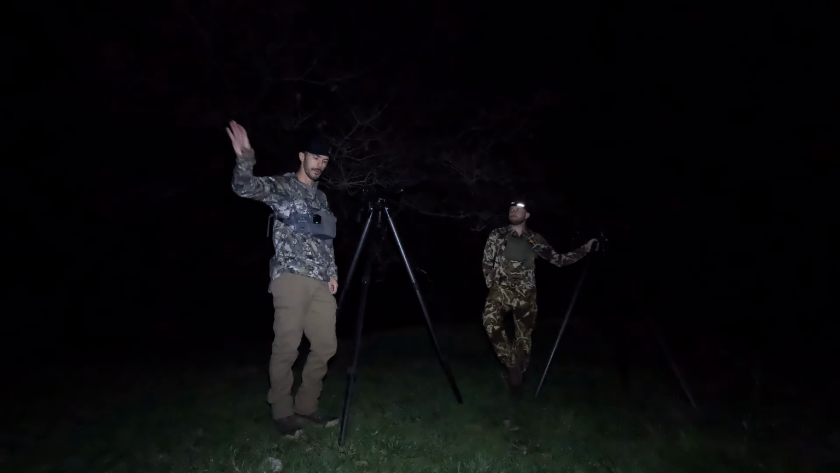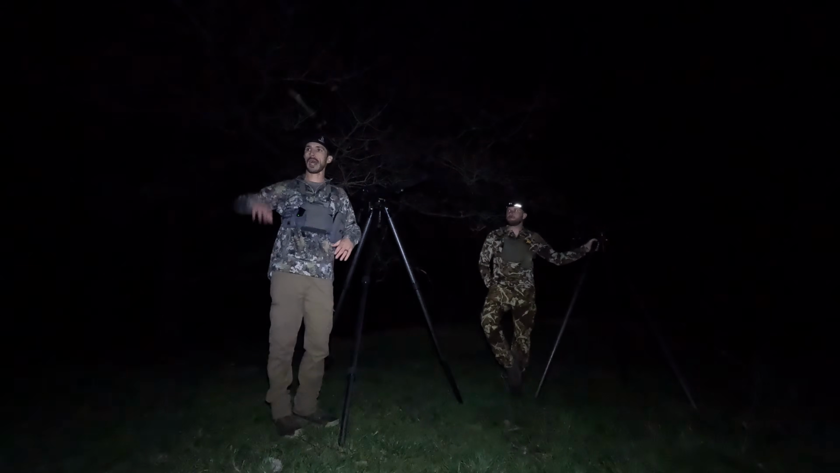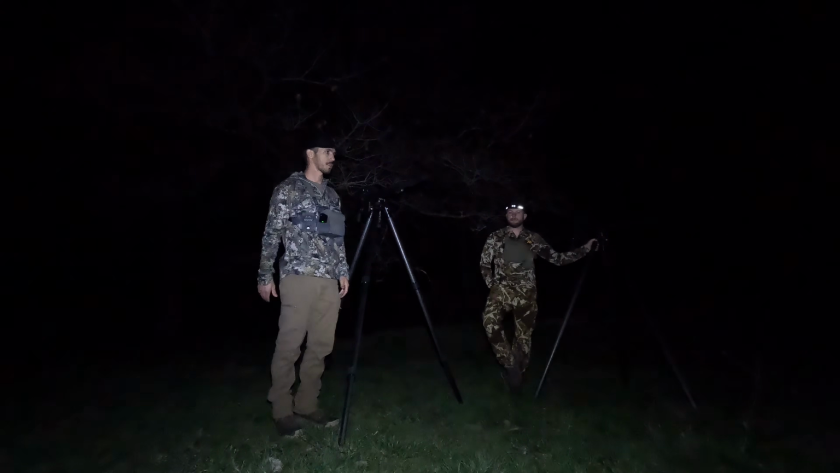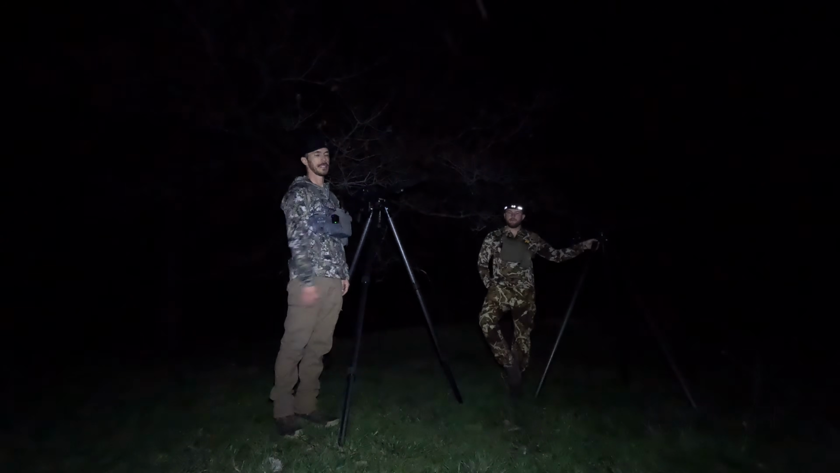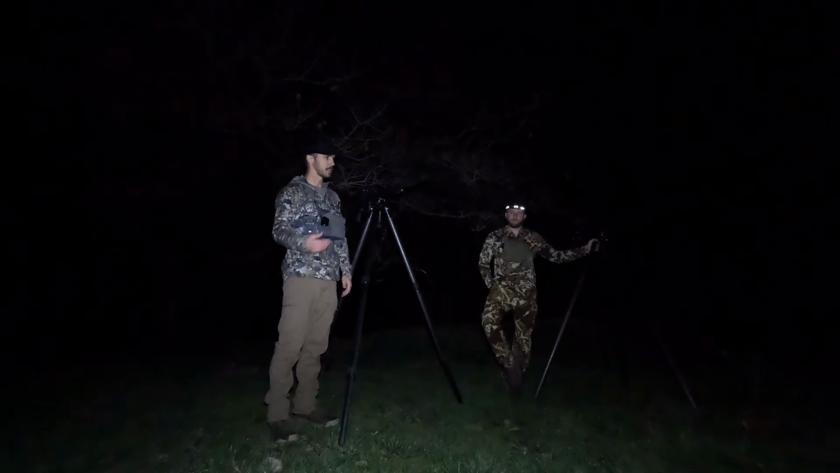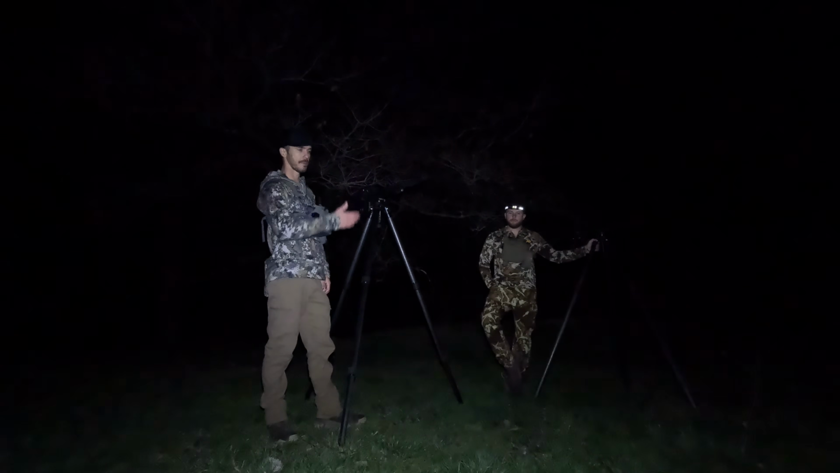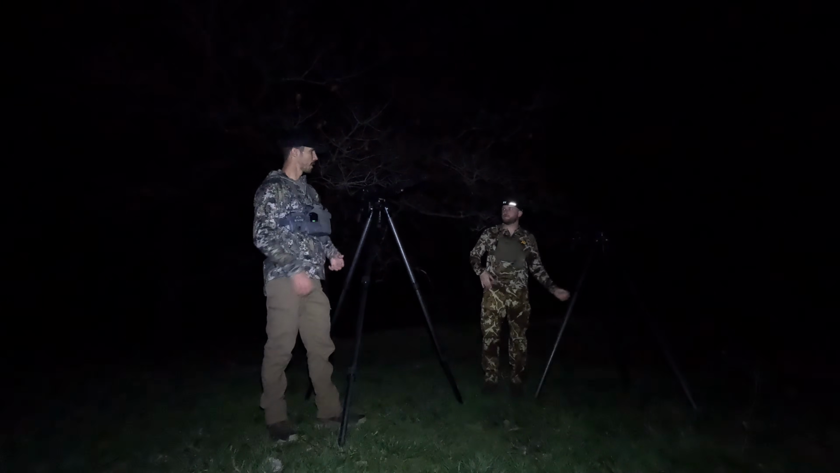And just get the call out away from you. If you think they're going to come from straight ahead, move the call off to your right a ways or left a ways, of course, according to the wind, but keep their eyes in a different direction. That's one thing we enjoy with the Outlaw Pro, is having that decoy, getting it flopping. It don't matter what sound you're playing. If you can have some movement in one direction, it may take their attention.